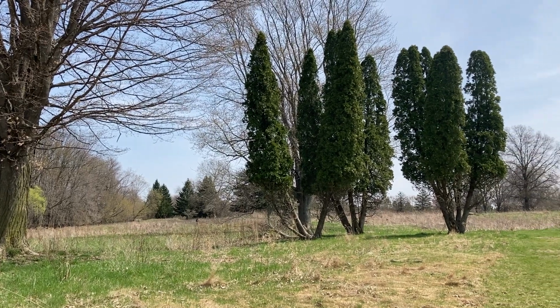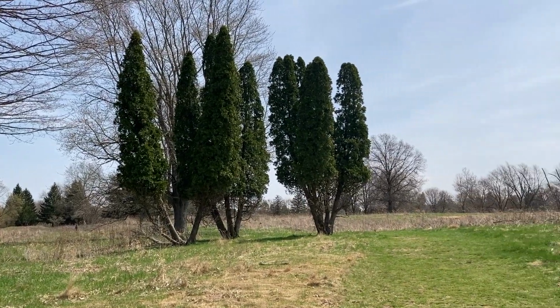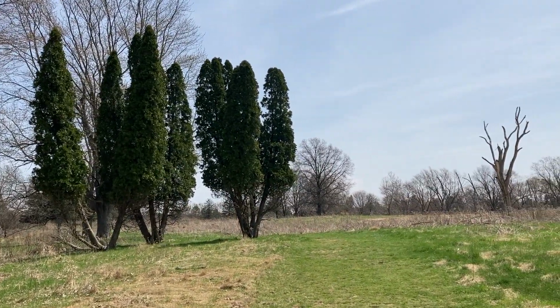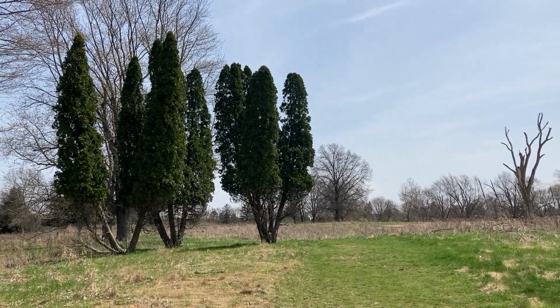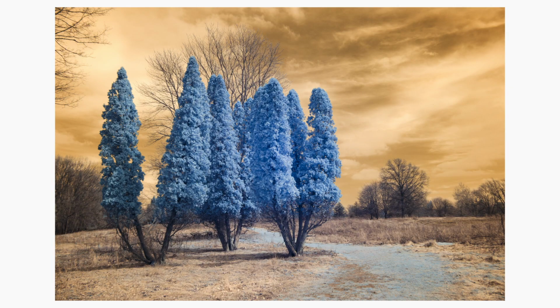I photographed this space a little while ago as well, and used my super color infrared to make it look a little different than how it looks now. But that just accentuates the different values, the different textures, and the different look of the space as well.